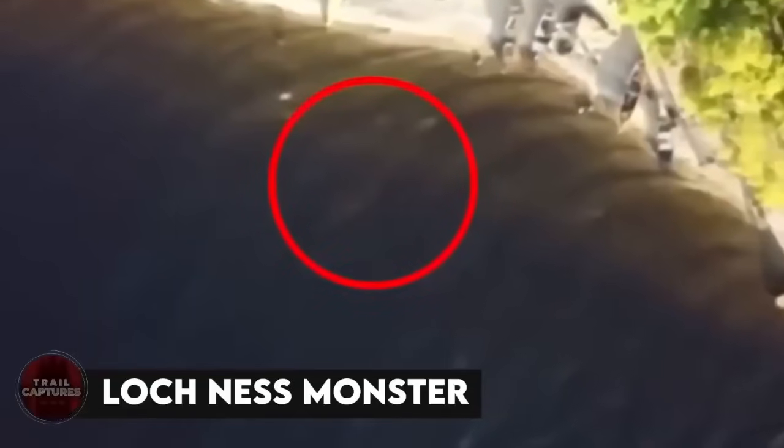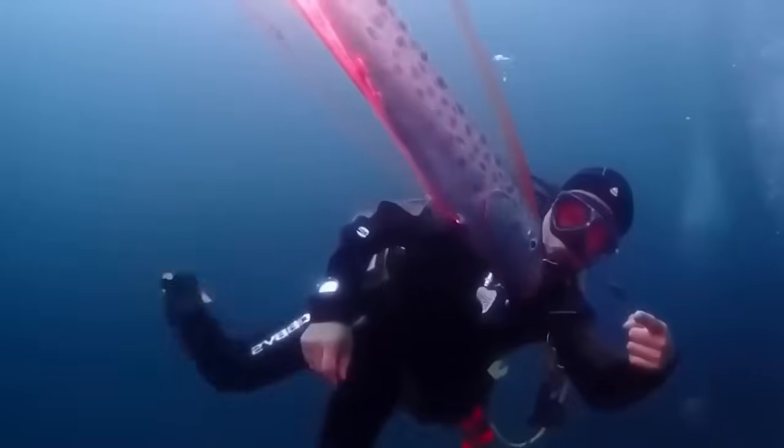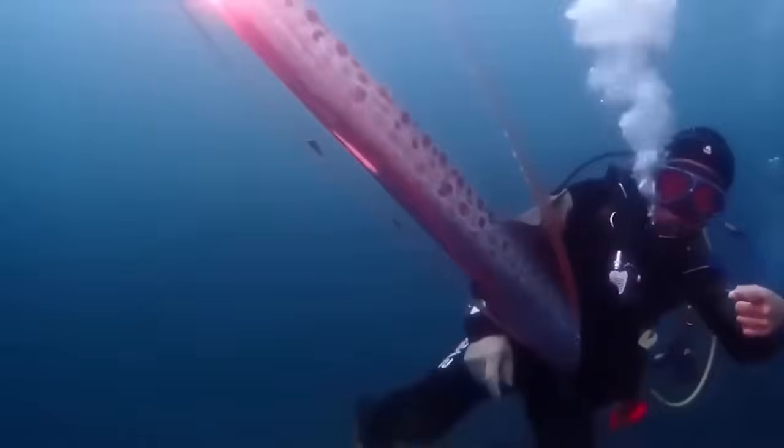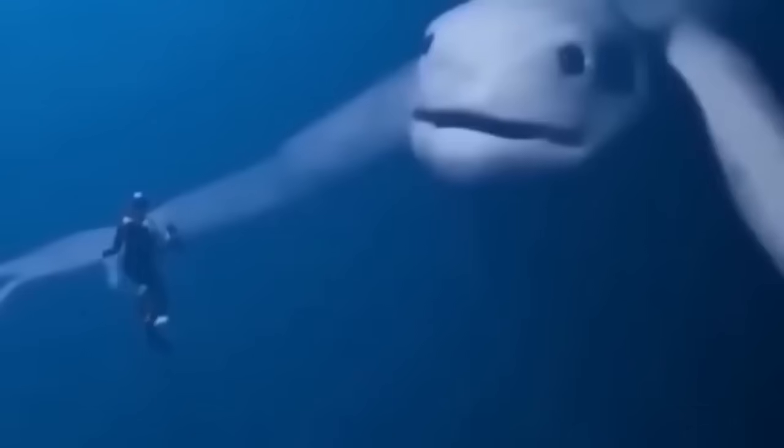Loch Ness Monster. The concept of an unknown creature hiding in the deep and dark waters has always intrigued people. Although we rarely witness such sightings, sometimes they turn out to be real and mysterious, while other times they're just a fake trick. Recently, a drone flying over a lake captured an enormous figure in the water. Could it be the legendary Loch Ness Monster? Or something else concealed in the depths? It's up to you to decide.